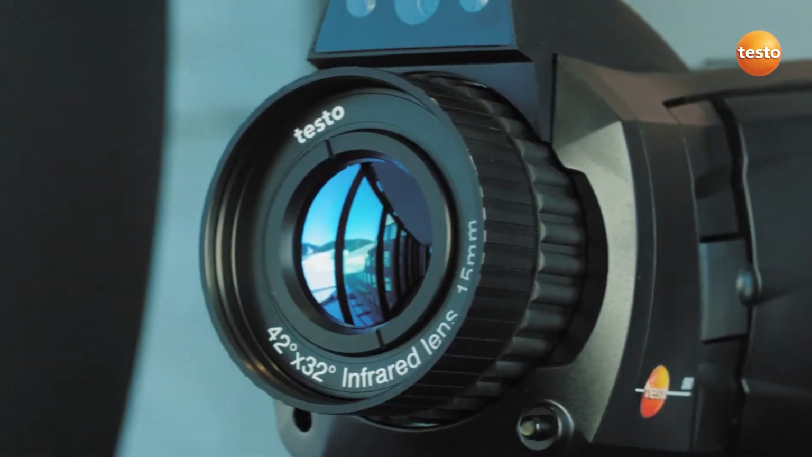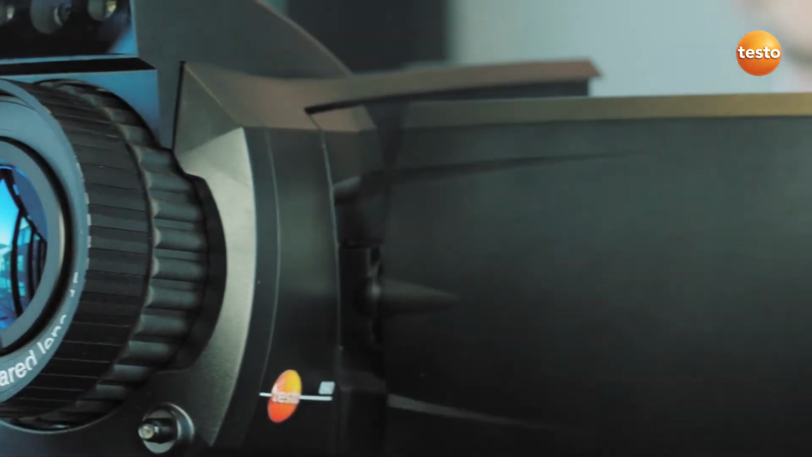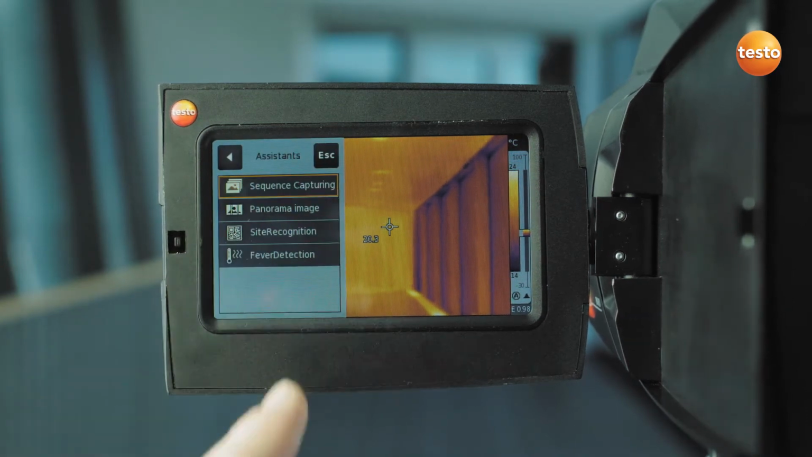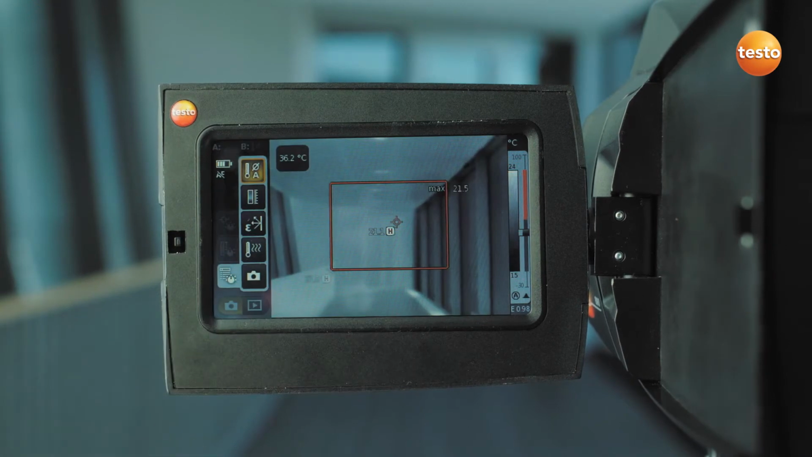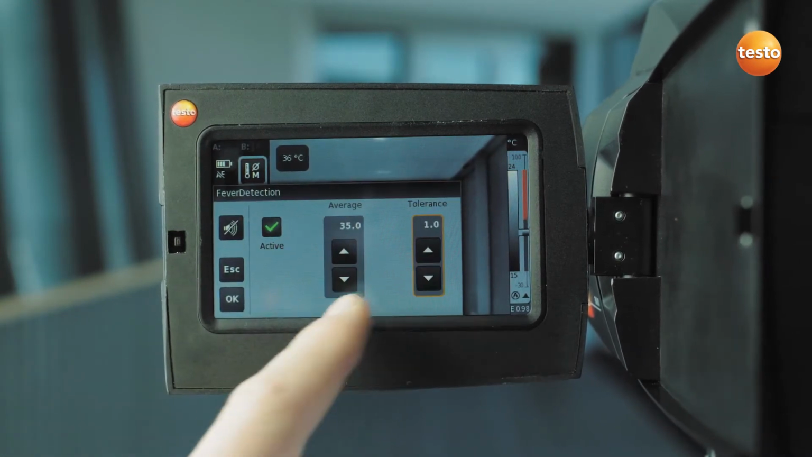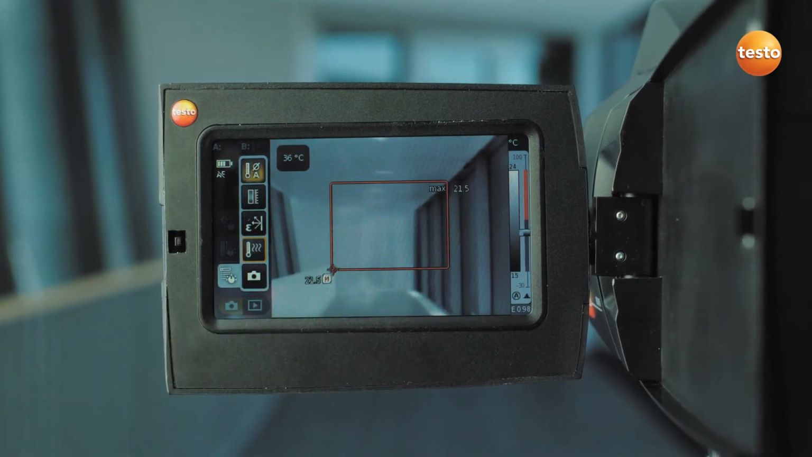The Testo fever detection function allows you to detect increased human temperatures quickly and efficiently. The temperature is measured on the face, and an alarm is triggered if the warmest spot exceeds a certain limit value. For the setup, first set the average value and tolerance in the thermal imager. The mean value is updated after every completed measurement.